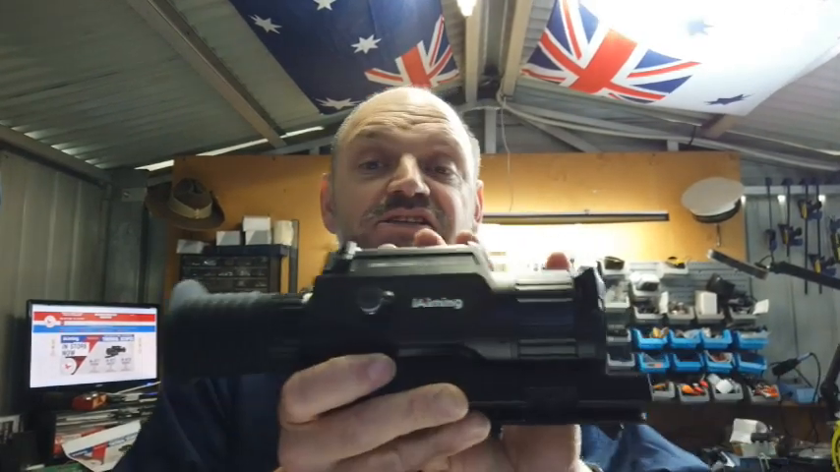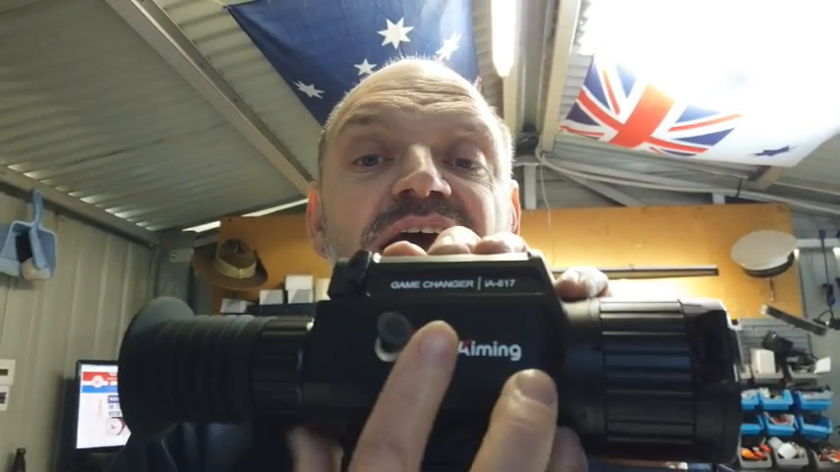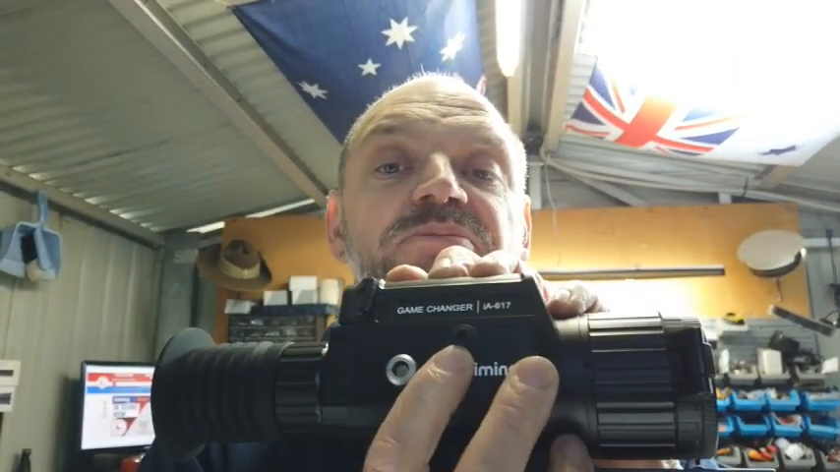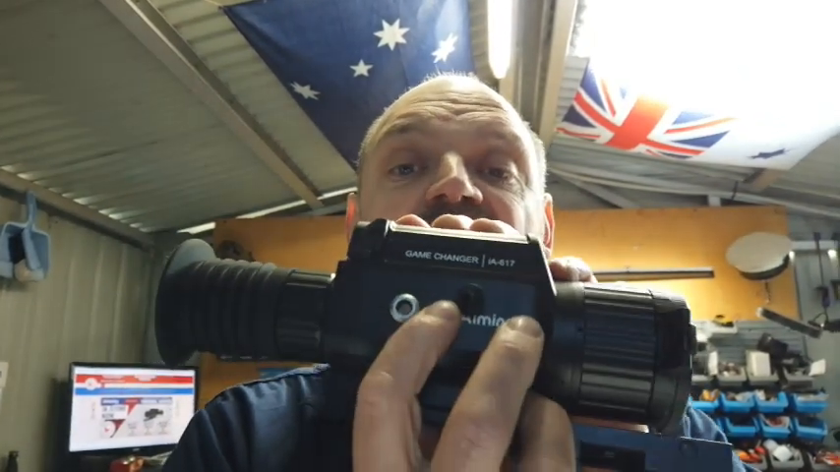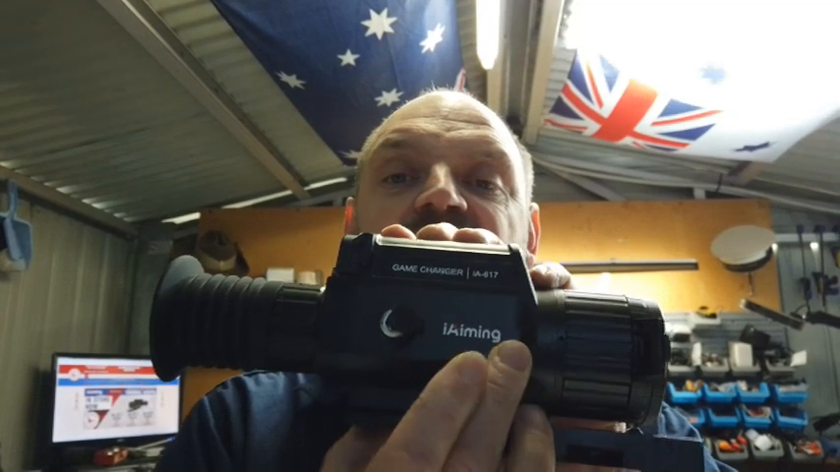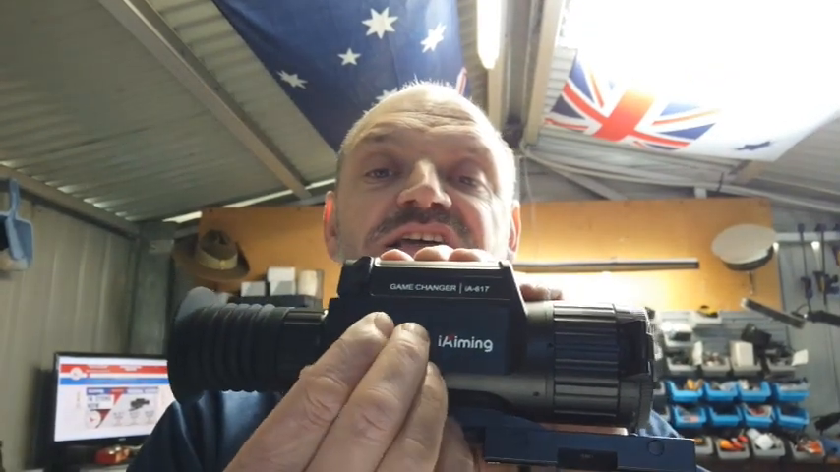On the right hand side of the scope, you have the manufacturer's access port. So if there's an issue with your scope, the manufacturer will connect the computer up to the side once you send it back to them, and they can fix any issue with it. So not really a user interface.